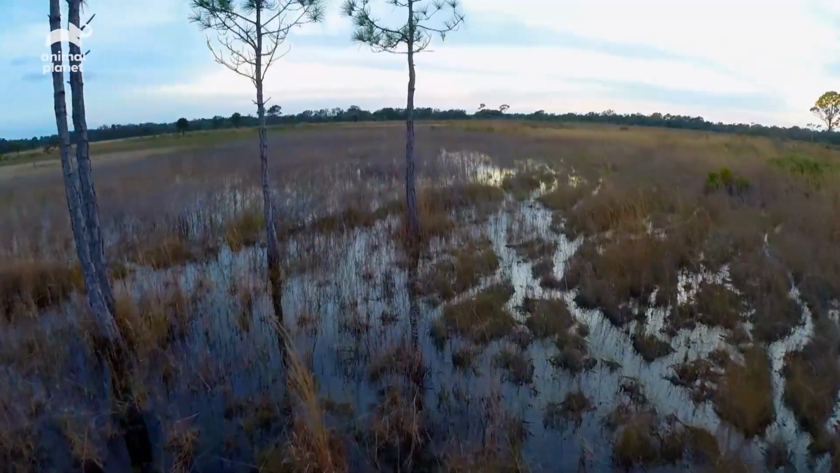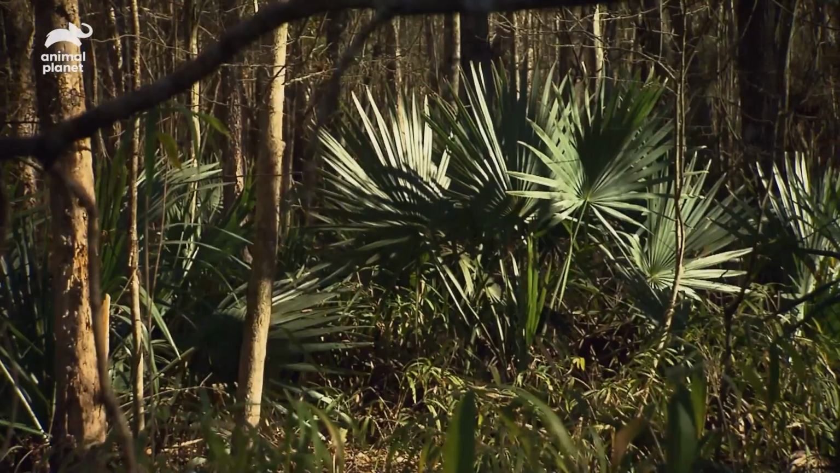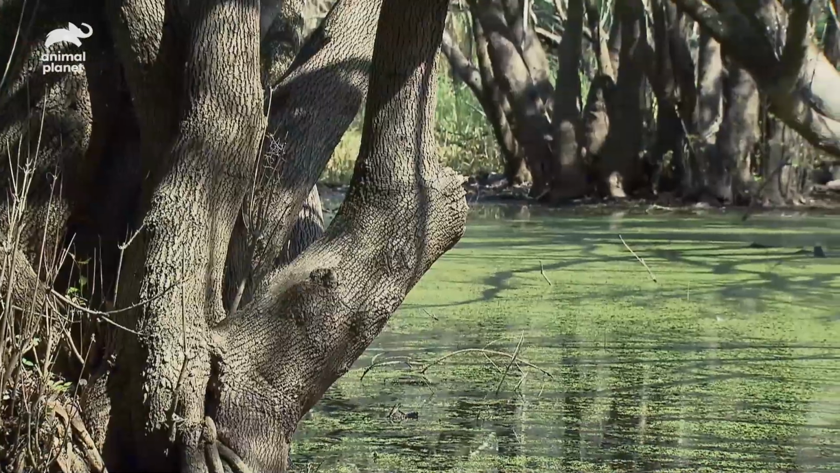Look at this place, it's beautiful. You got thick woods, you got grassland, you got swamp all right around each other. It's an awesome habitat. And look at this mixture here. This is the flatland and the scrubland. You can see those low-lying brush with those palmettos. But then as we get closer to the swamp, we're gonna start seeing more of those hammock trees. I mean, this is a great mixture of habitat, you guys.